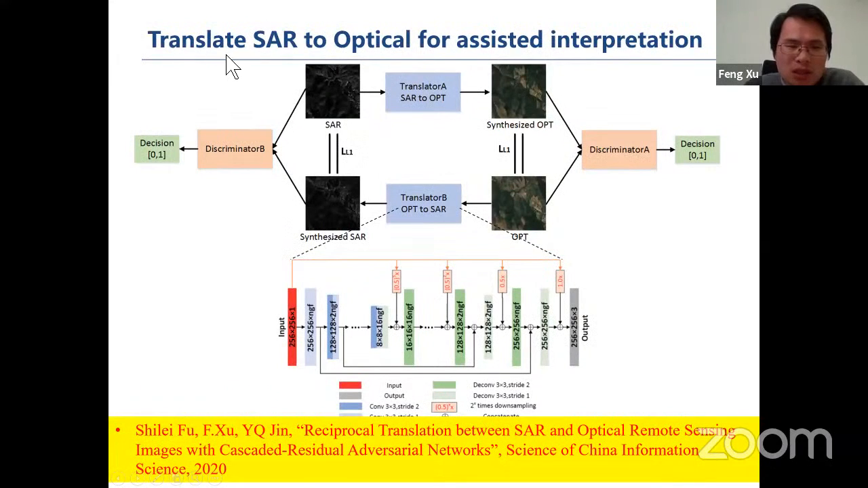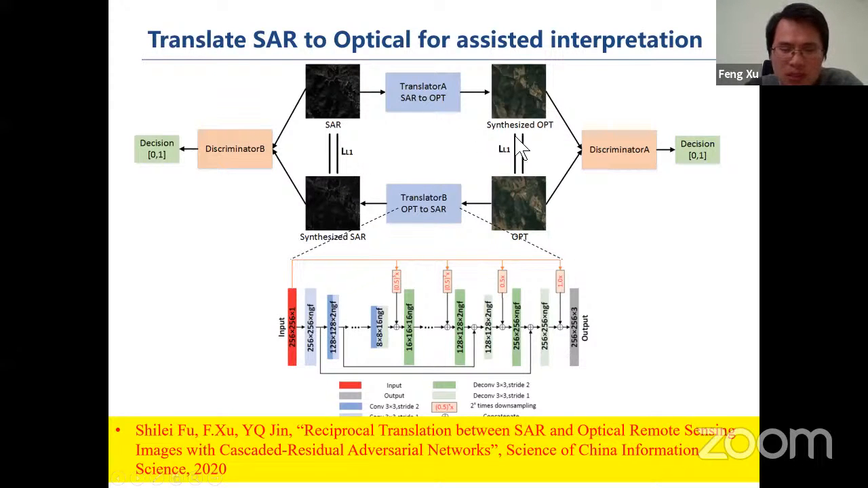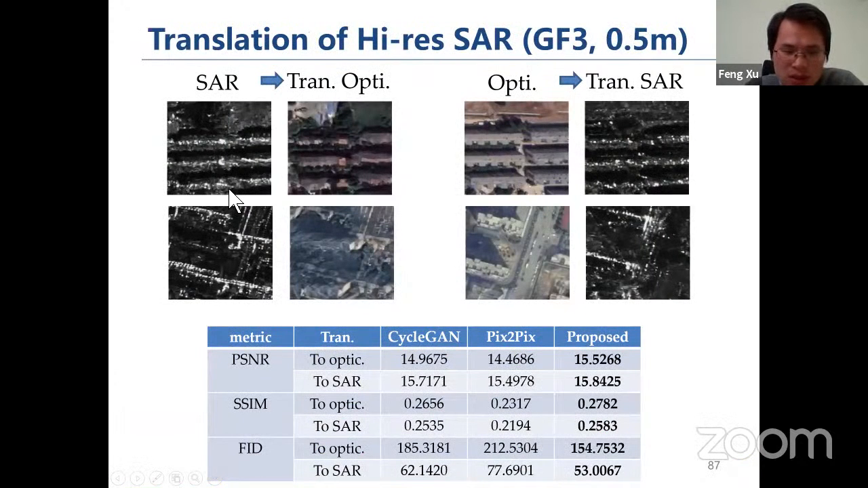The final case I'm showing here is how to translate a SAR image to optical and vice versa. We use what is called a cycle GAN. GAN is a generative adversarial network, and we use it to train on image pairs of SAR and optical. After training, this neural network can be used to translate SAR images to optical. Here is an example, and here are a few more examples.